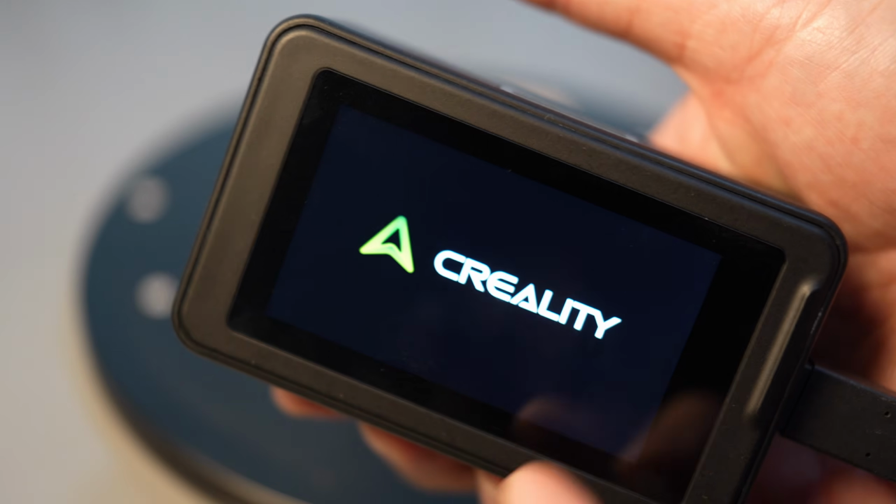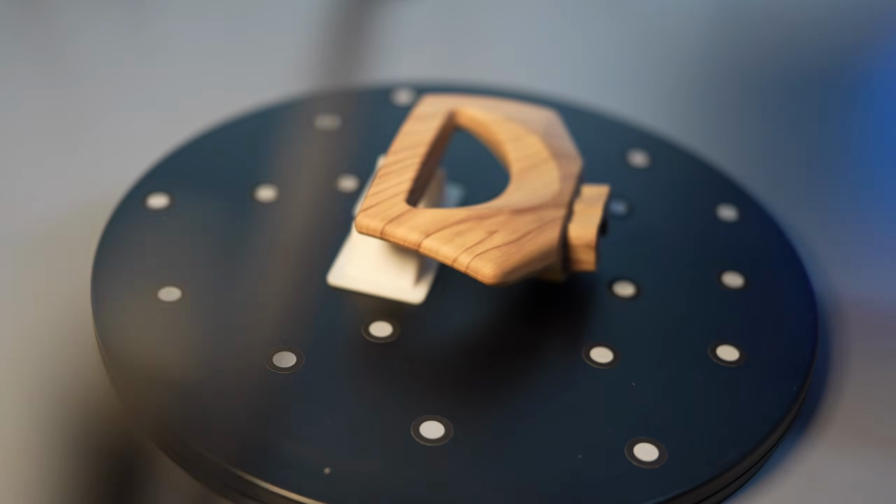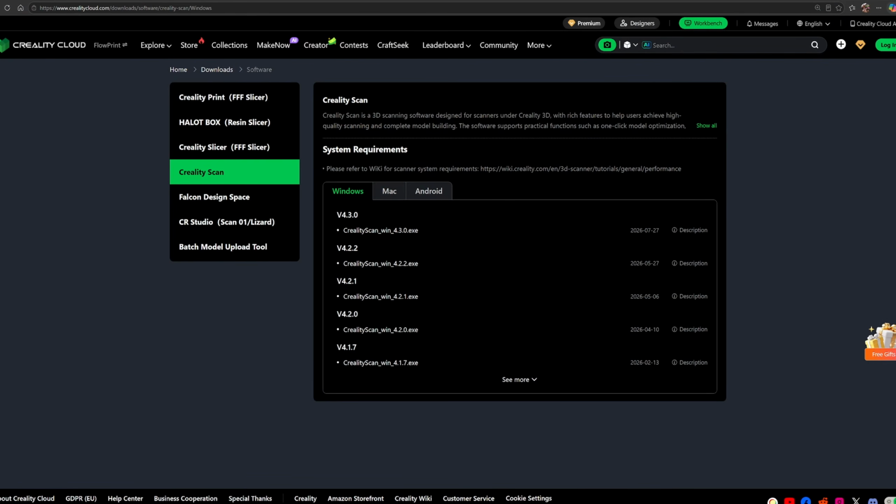The Pika doesn't work with my front panel USB-C port, but it does run fine when plugged into the rear port that connects directly to the motherboard. To use the Pika, you will need to download and install Creality Scan version 4.3 or later. I will include the download link in the description.